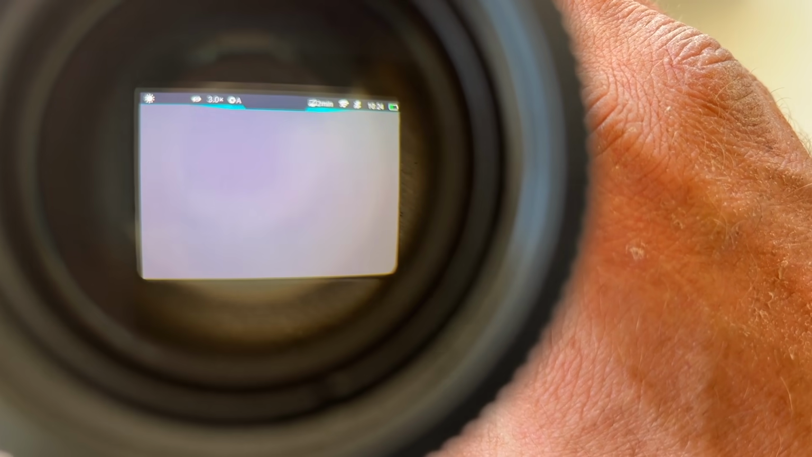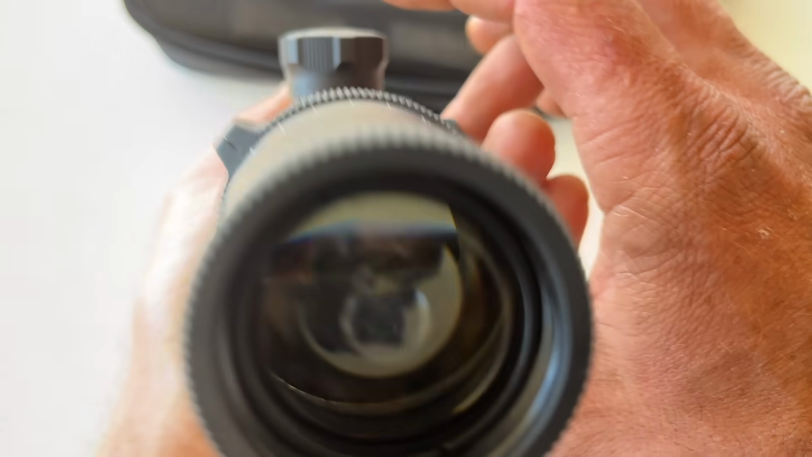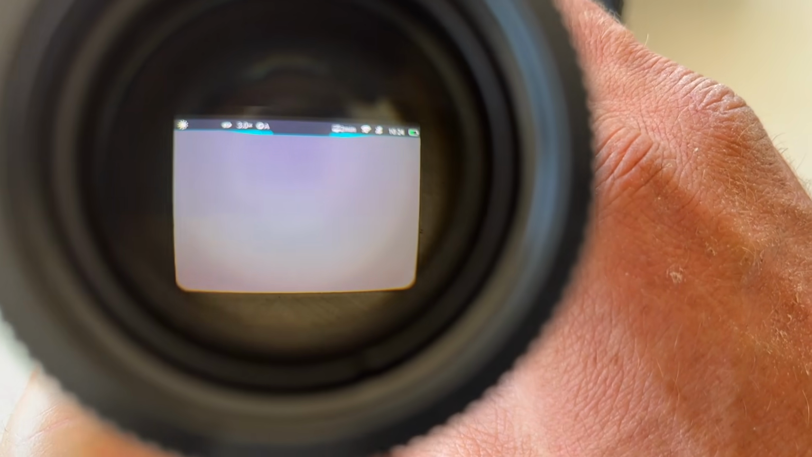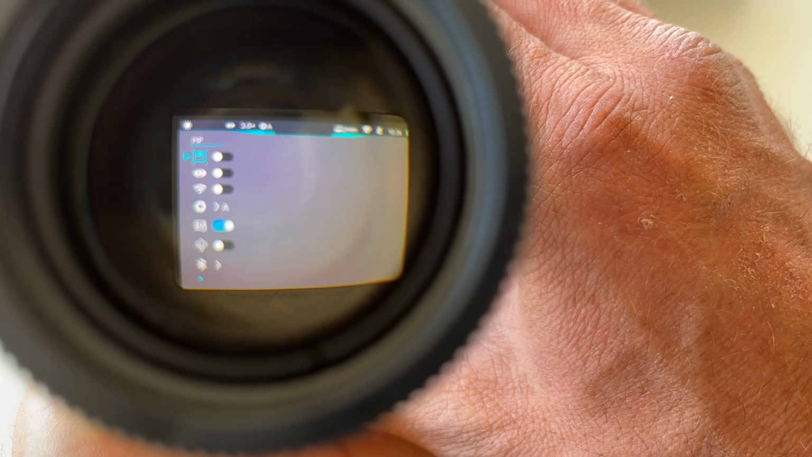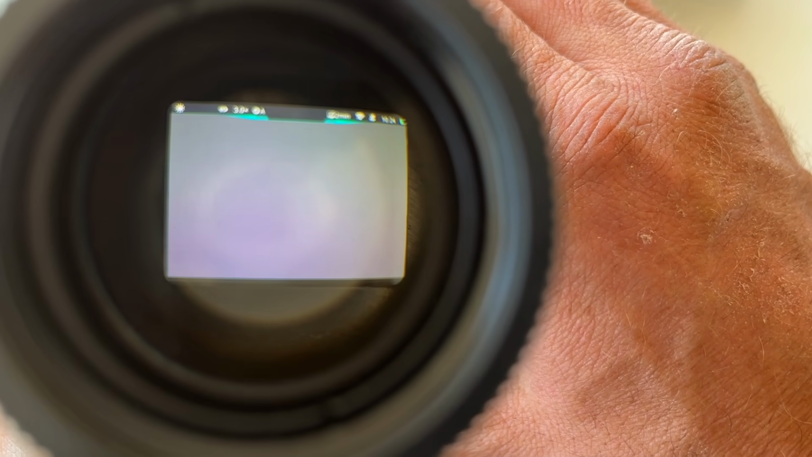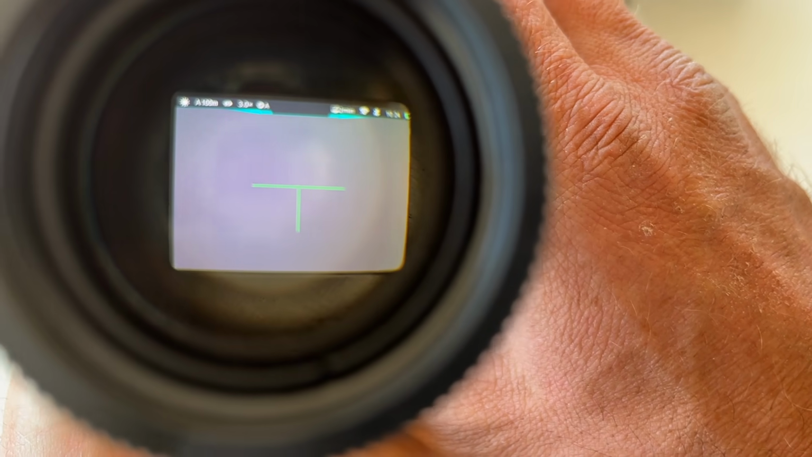So yeah, there's no reticle on the screen, so you're going to press and hold this top button in to turn your reticle on. Just keep holding it in. It'll go for maybe 10 seconds or so. There we go, and it's turned on.